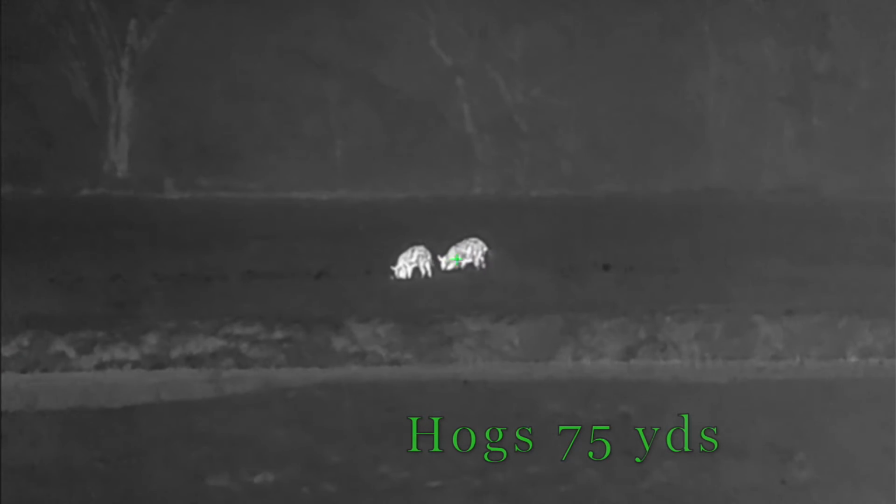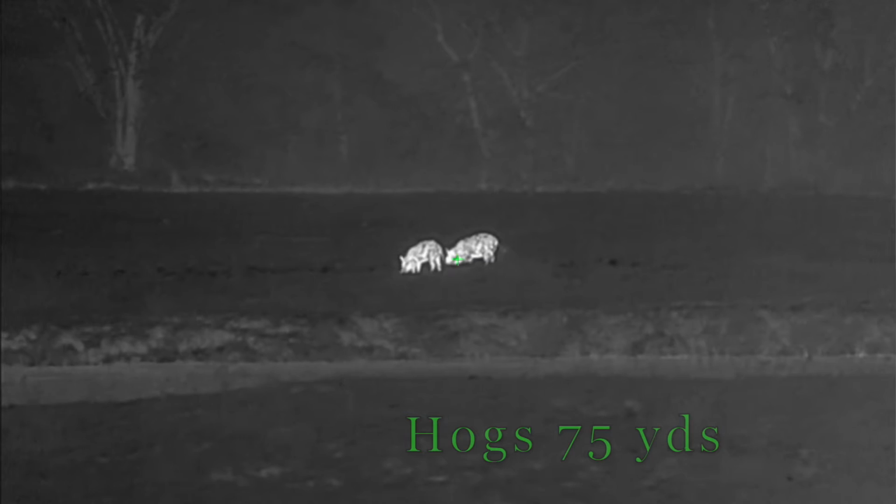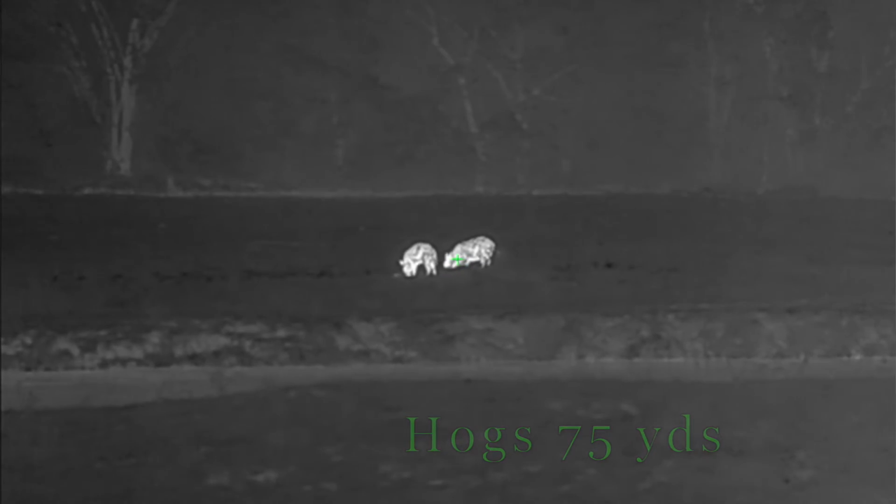And I said this in the walkthrough, the feel of this scope, you do not feel like you have a cheap optic. This thing felt like it's built like a tank. It feels high quality. There's not a flimsy part on this scope. There's not something that feels like it's going to break. It's a solid, well-built scope. So I think that's another thing that stood out as a like for me. That kind of covers some of my likes.